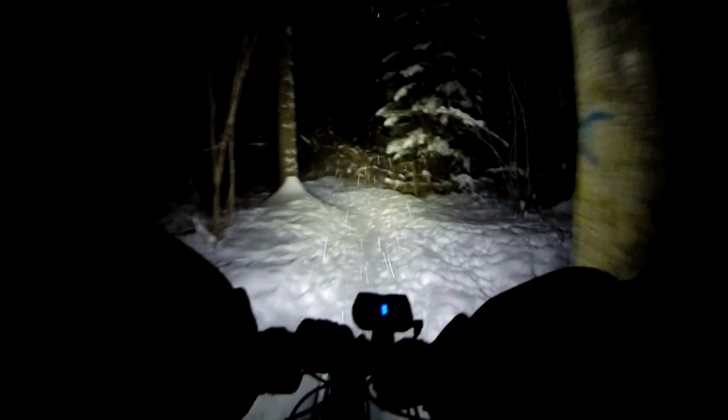And so we got to the end of this trail, we get an uphill to get to a parking lot that normally would require the granny gear, so it's gonna hurt.